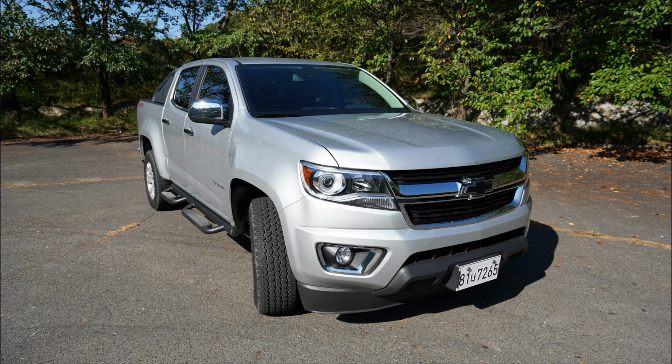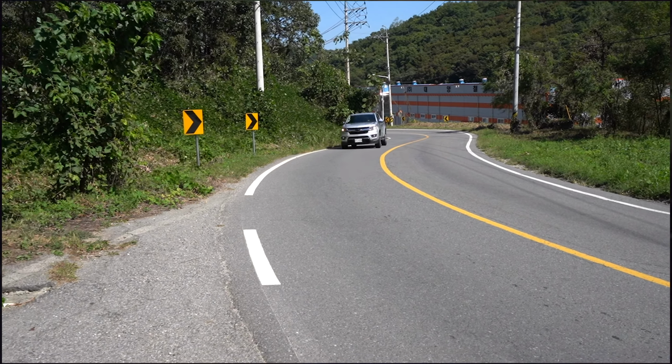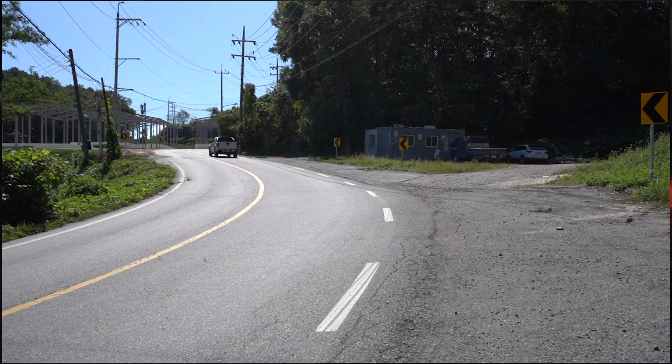Okay, so today we have a Chevrolet Colorado. It's 2019, and we reviewed it during the day, and we are going to do the night review of the Colorado again. Because it's a pickup truck, let me show you from the rear. It's got a very simple looking tail lamp at the back and bow tie emblem, and I love this. The tailgate actually does not come slamming down.